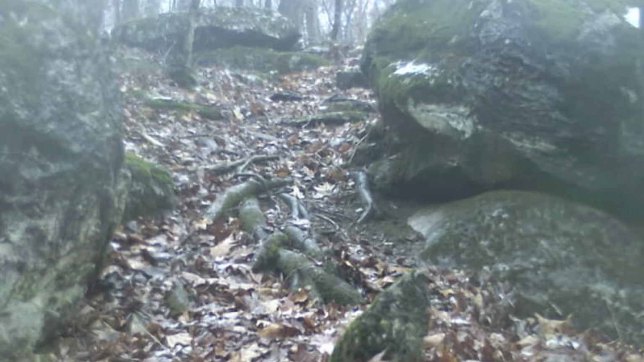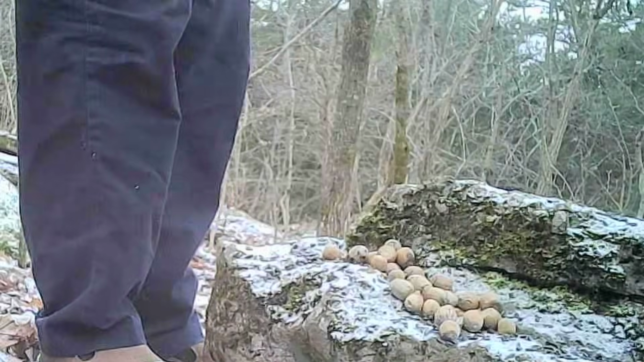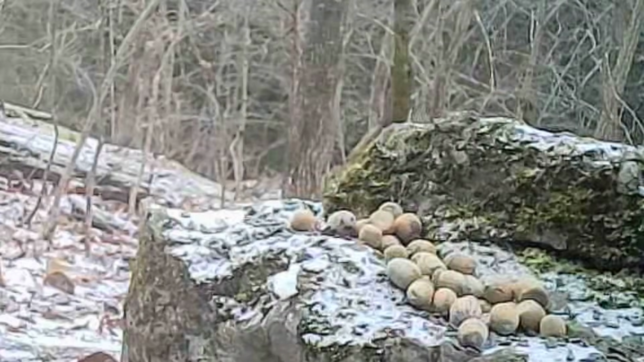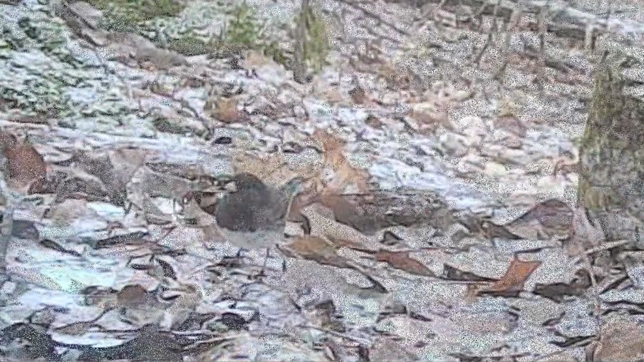But here at the log, I fed little Ricky some of them reserved acorns I've been saving, and some sunflower seeds, and the little birds enjoy it. Little nuthatch, little snowbird, the junco.